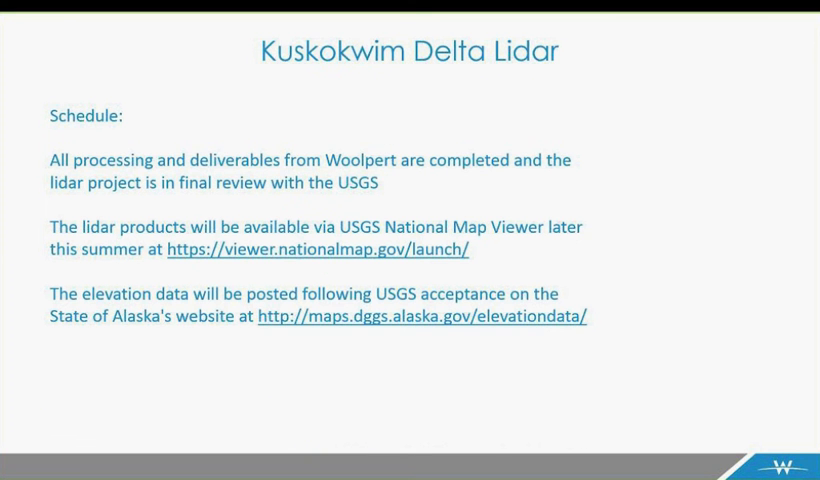So like I said, schedule-wise, all the processing and deliverables from Woolpert are completed, and the LiDAR project is in final review with the USGS. Basically, we have all of the drives ready to copy the final data to and send out to the stakeholders, and then